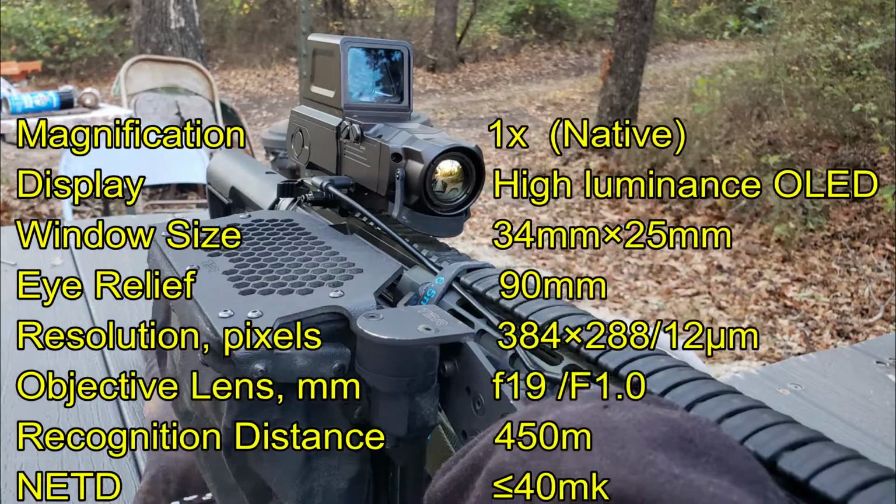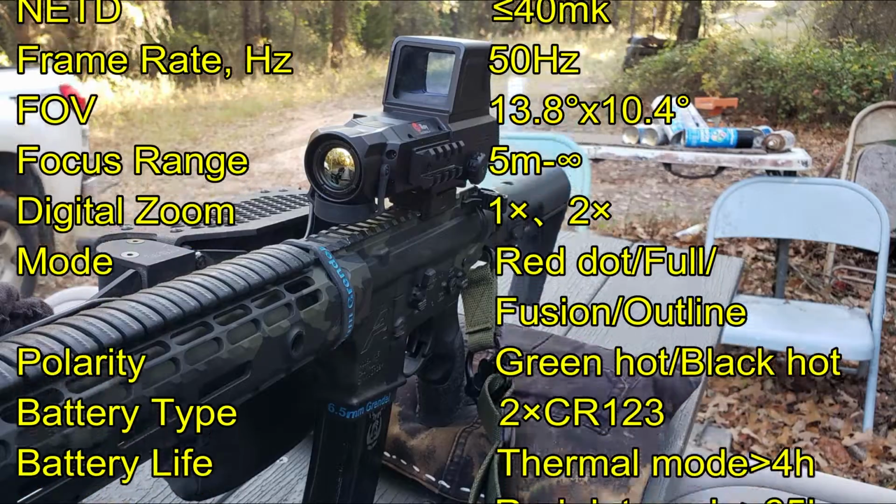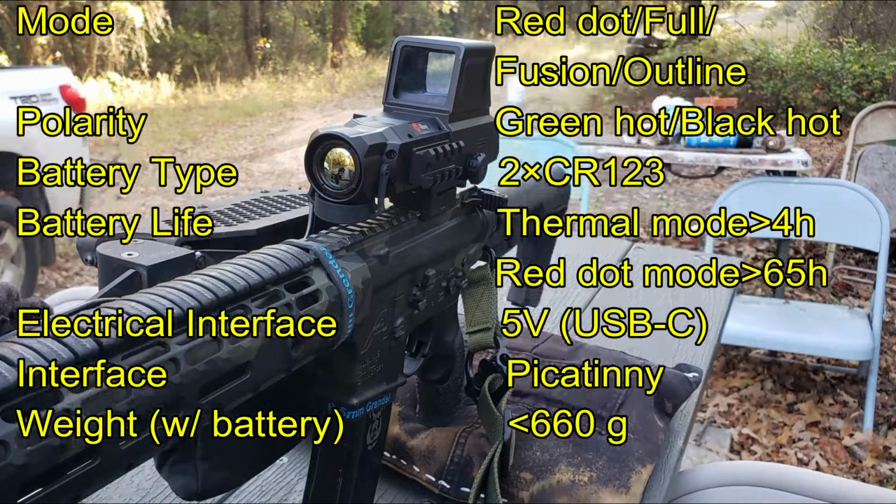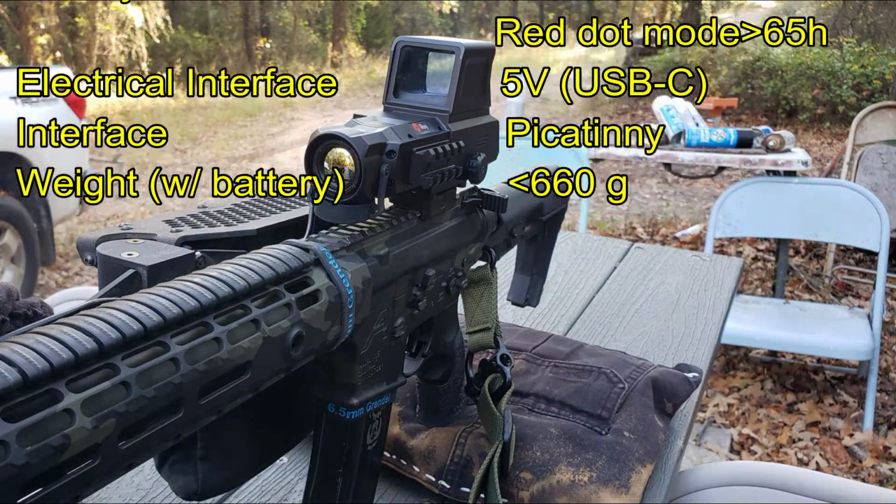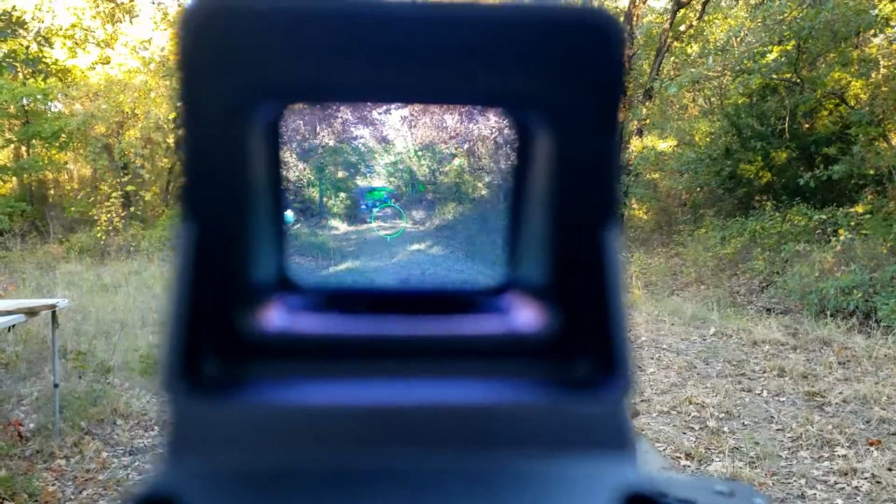It is a red dot sight that has a thermal component to it and allows for the thermal image to be overlaid onto the daylight image, and you can get a fused image in that manner, or you can use it as a thermal weapon sight at night or a daylight red dot sight in the daytime.